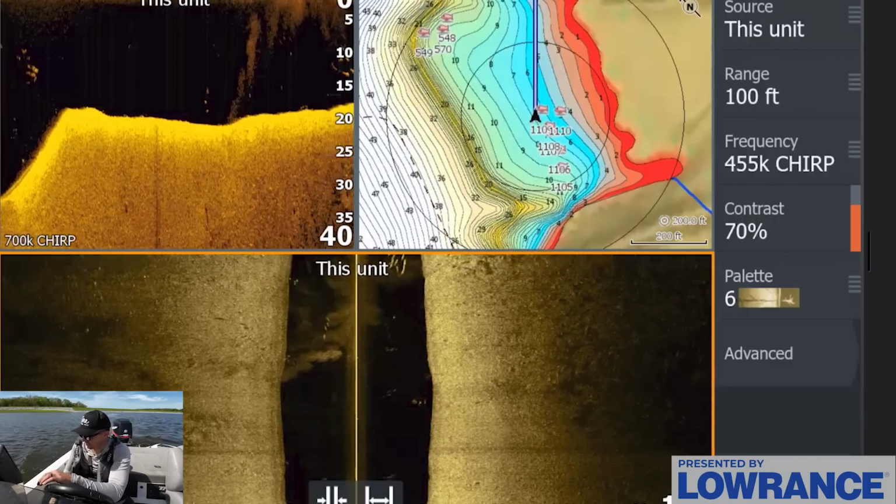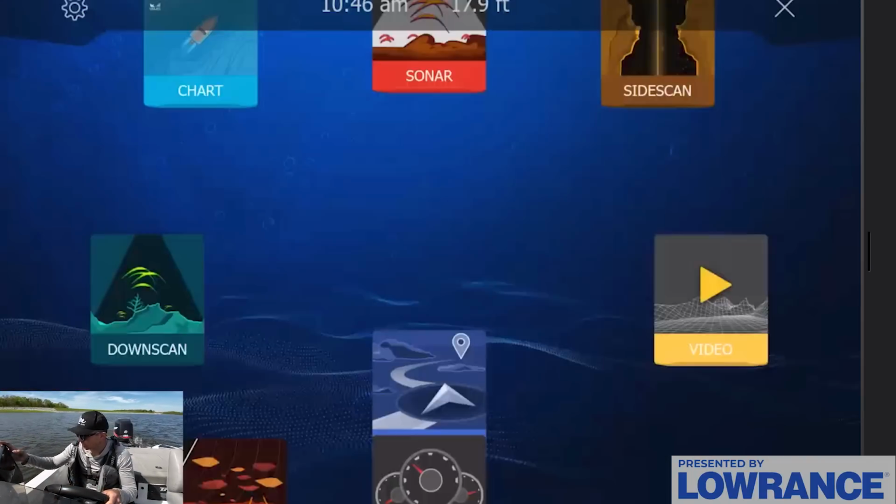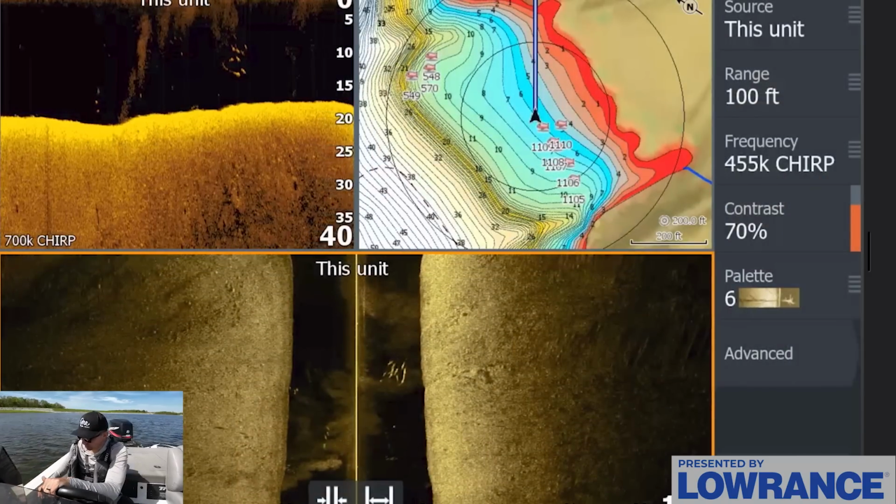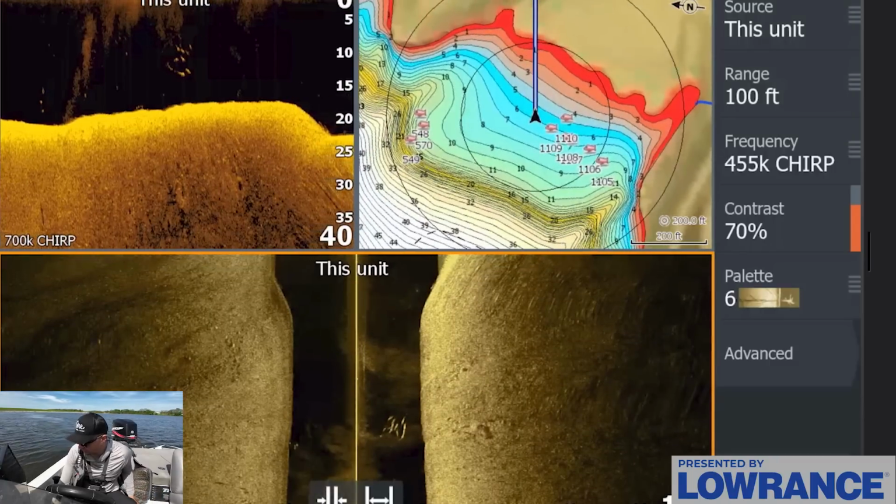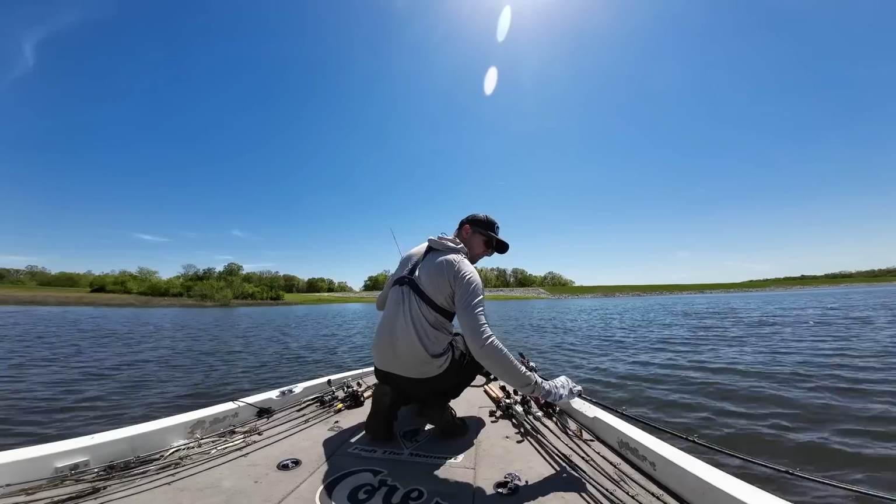There's just fish scattered down this, so look at those fish right there. Are those bass? I don't know what those are. These could be just big gizzard shad too. Those are gizzard shad, I feel like. I think there's a mixture of stuff going on here, but this looks really good. Let's just stop and make a few casts, see what's going on.